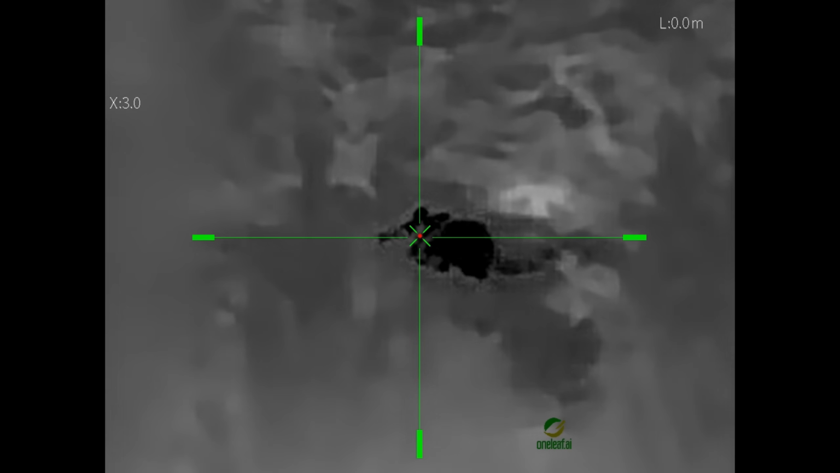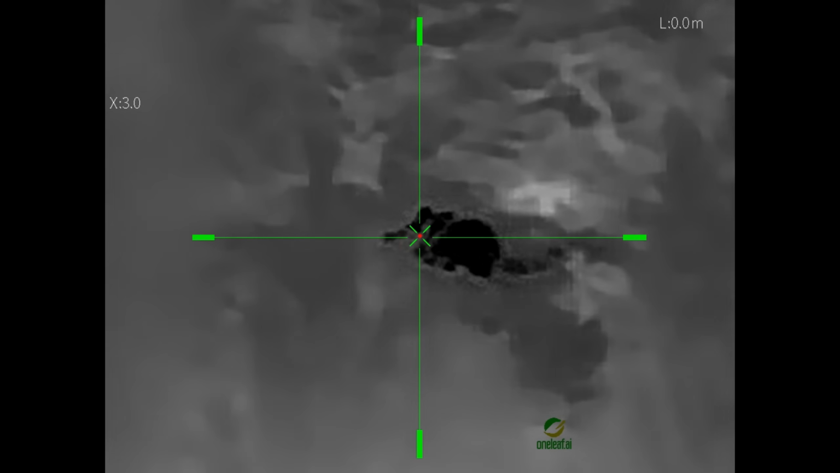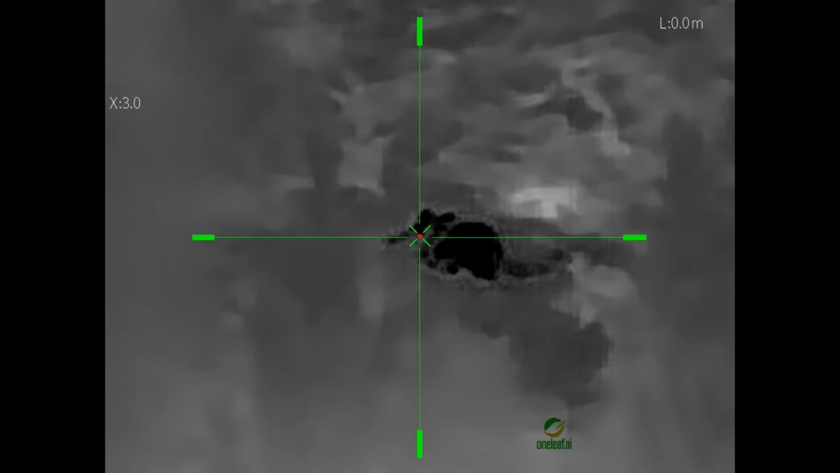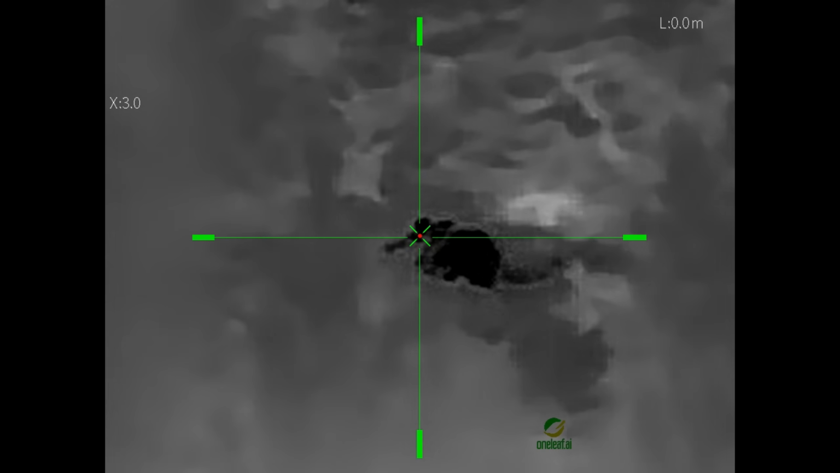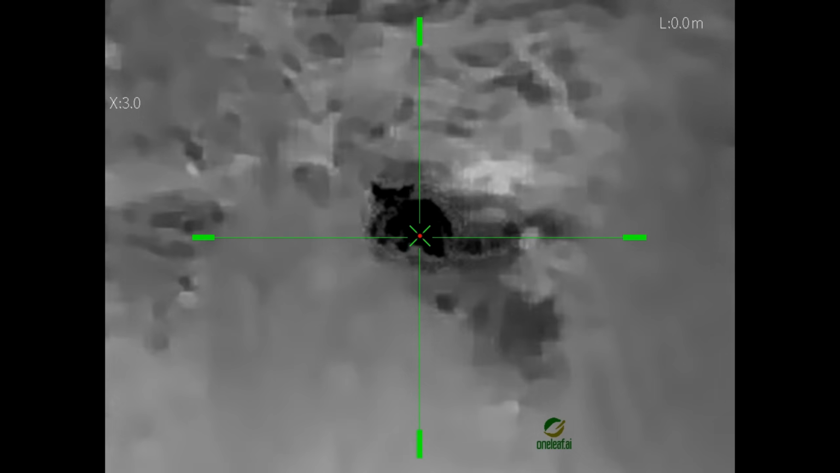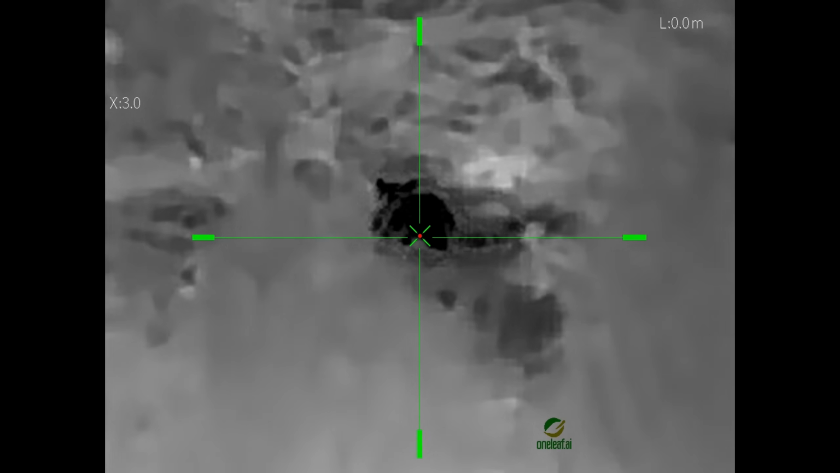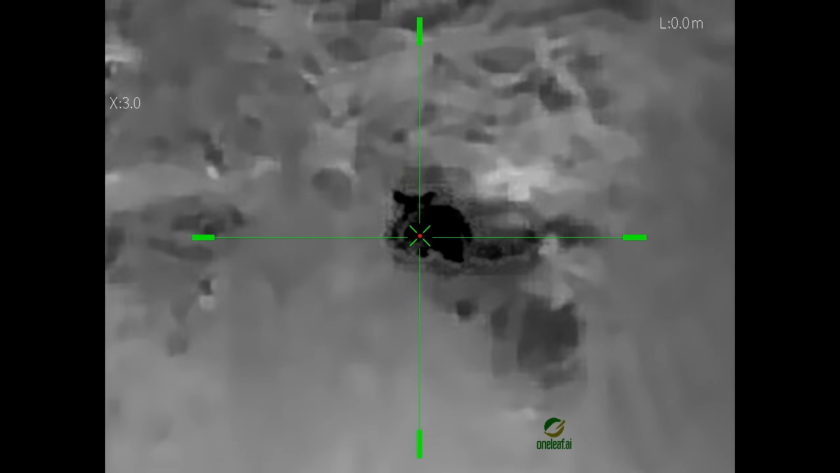You'll see this pig standing dead still for quite some time. I've edited the video and cut it a bit shorter, but it stood dead still for quite some time, just listening and checking the wind. I think it had heard me on the branches. It's quite noisy, trying to sneak up close, and it just stood there very quietly listening for a while.